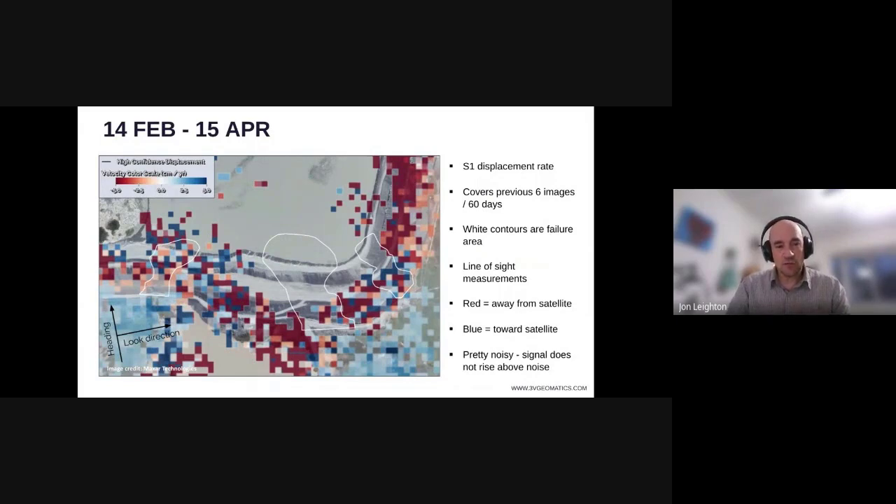So here's our first report. This is a snapshot style view of Displacement DataStream, what we used to call a rapid report, and it's based on the previous 6 images. So 6 images for Sentinel-1 covers 60 days.